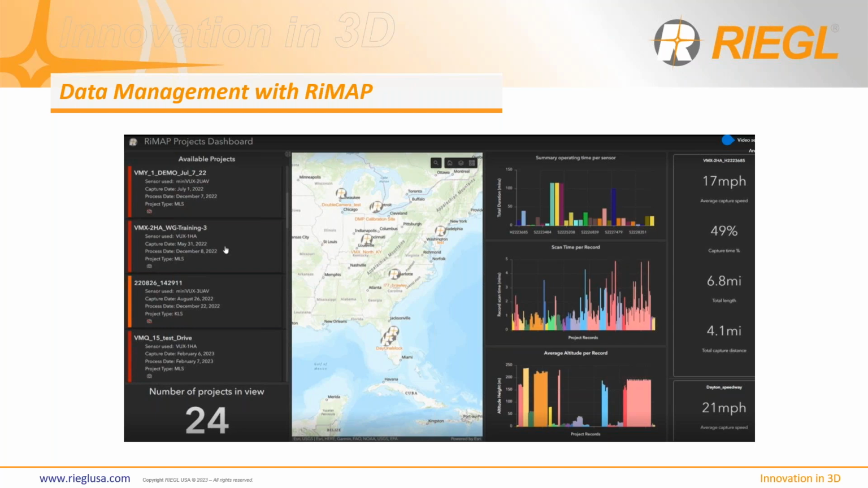Very simple to download, very user-friendly and intuitive to those that are GIS savvy. And it will take the RIEGL projects and catalog everything for you. It'll give you the scan time per record. It will give you the operating time for each of the different types of scanners, and it will give you an overall view of where the data was collected.